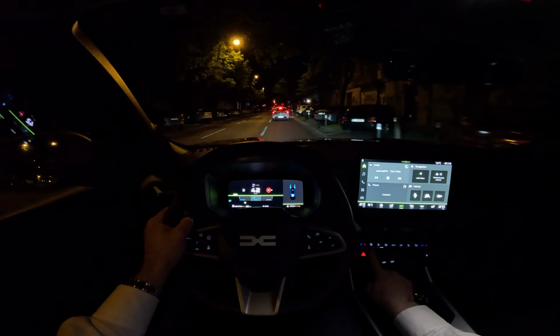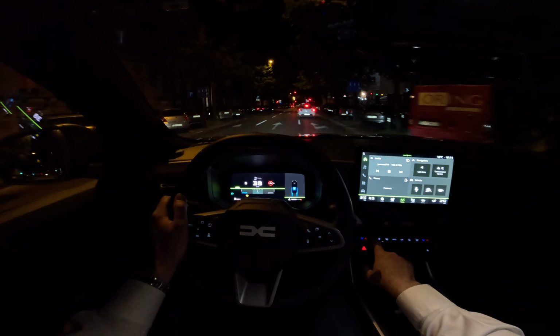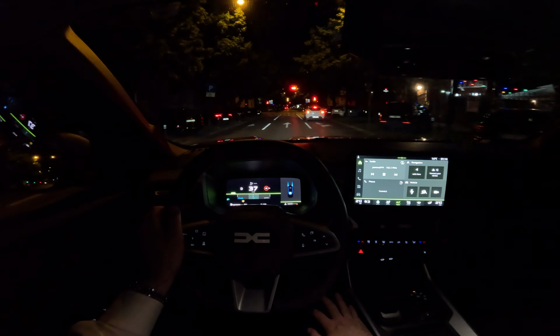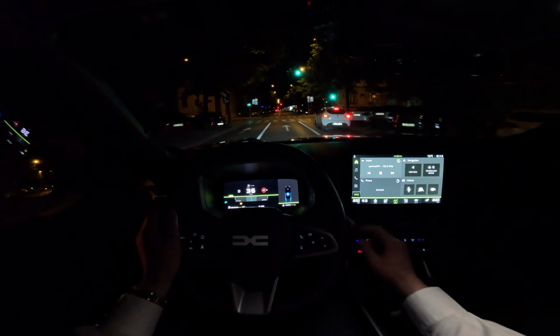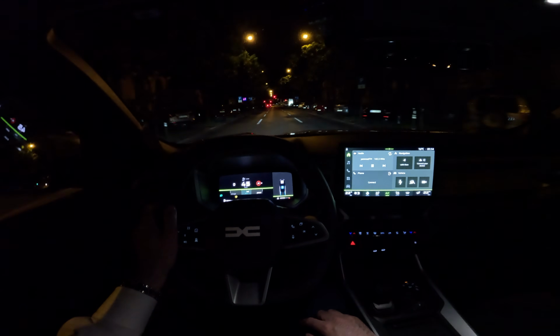Now the AC is on switches, of course, as it is on the other new Dacia models, which is very convenient. So you have a nice large screen, but still switches for the AC.